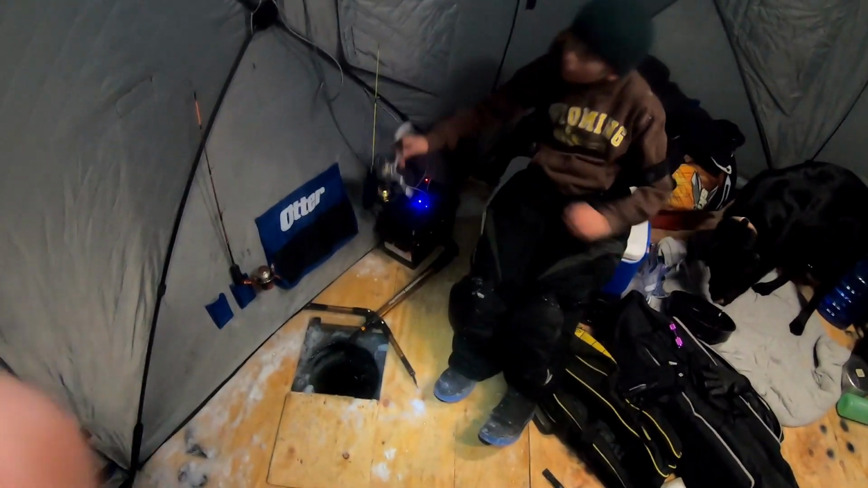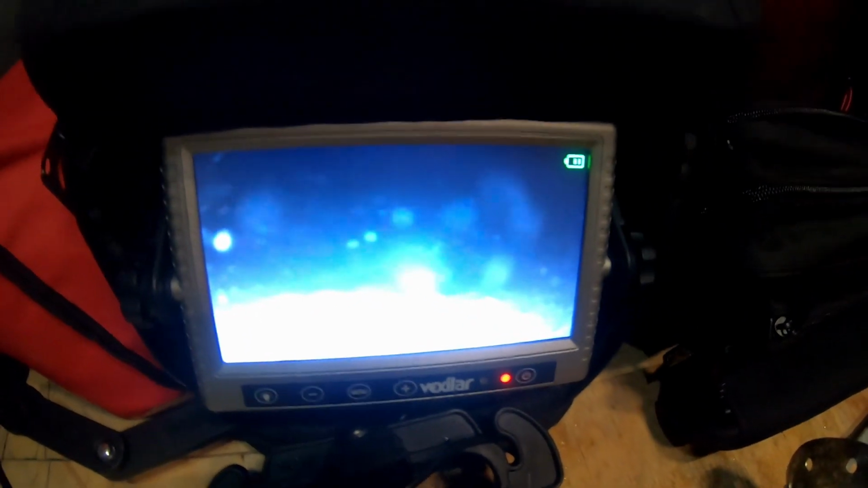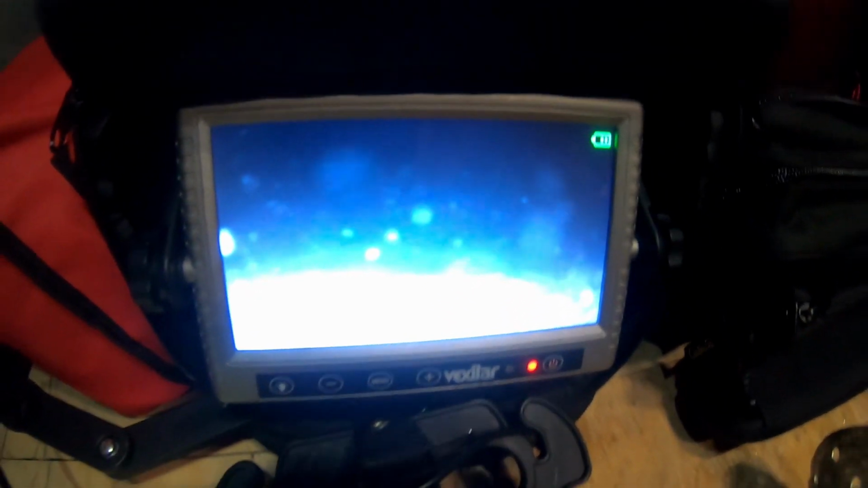All right. We are fishing. I think we're gonna get some dinner going. The Vexilar sitting in that hole. Over here we got the Vexilar camera. A whole lot of bugs in there. Actually looks like you see pretty good distance.